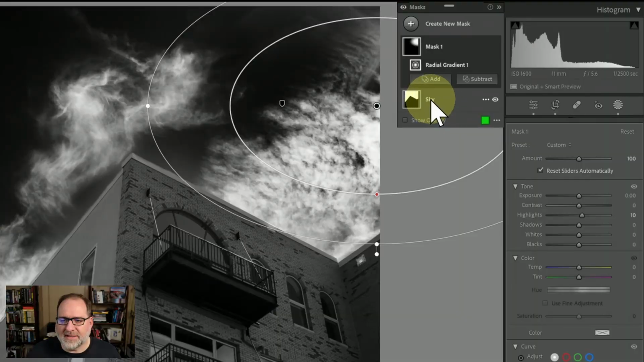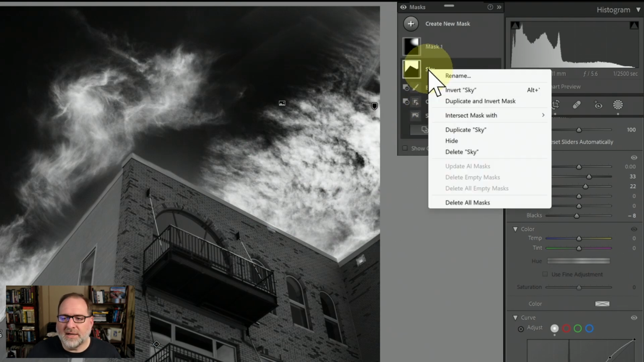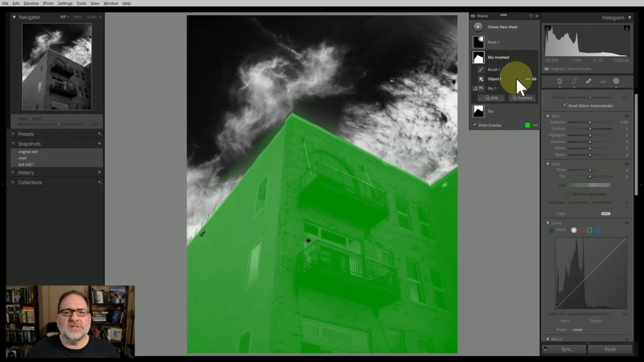Next up, I want to focus on the building. This is one of the reasons that I wanted to be very precise about the mask that I made for the sky: I'm going to use that same mask for the building, but I'm going to do an inverse of it. I'm going to select sky. I'll click on it. And then if I right click on sky and select duplicate and invert mask, I find this to be a great way to kind of give me a head start.